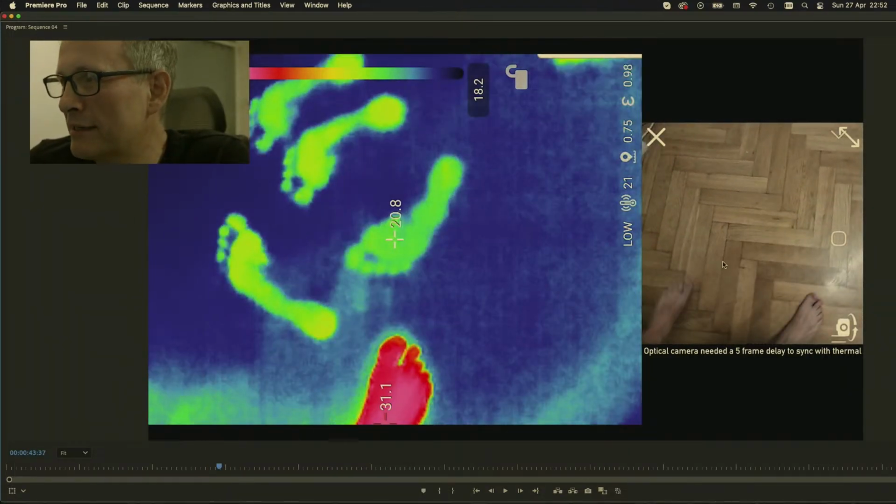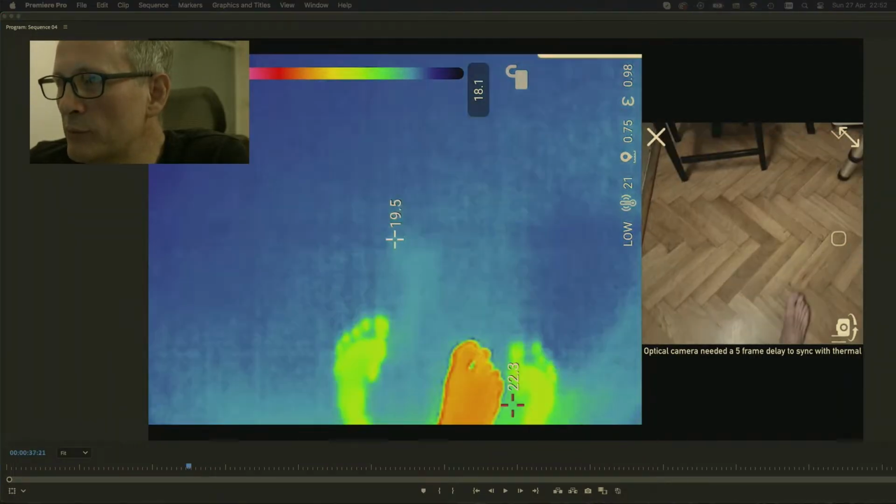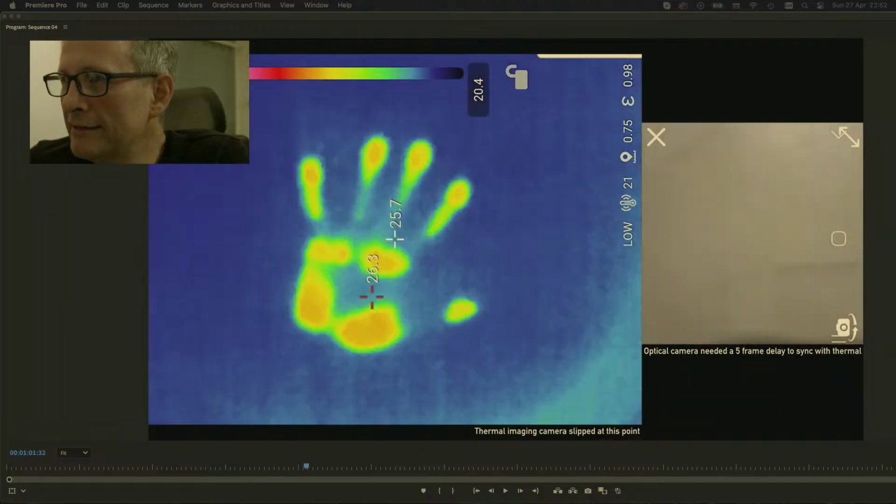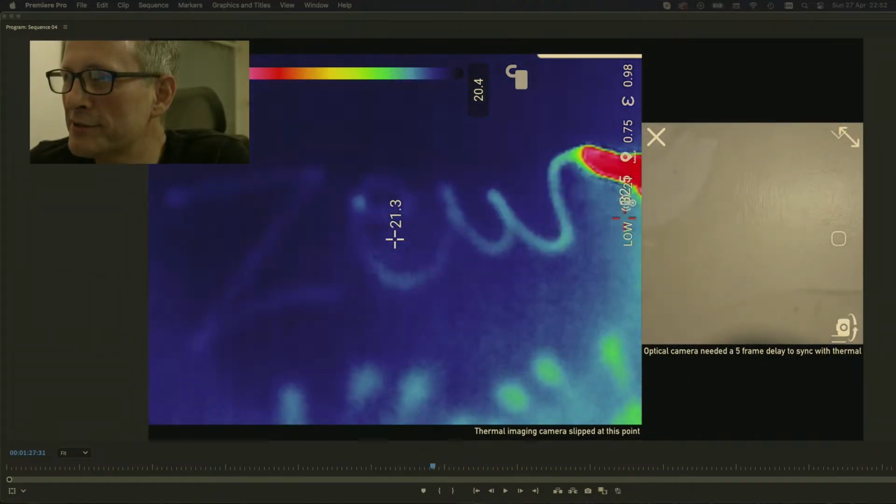Actually, the camera, my rough jerry-rig, fell off at this point, so it definitely needs something a little more solid. Later on, it occurred to me that I could write on the wall, so I decided to write the word Zeus.